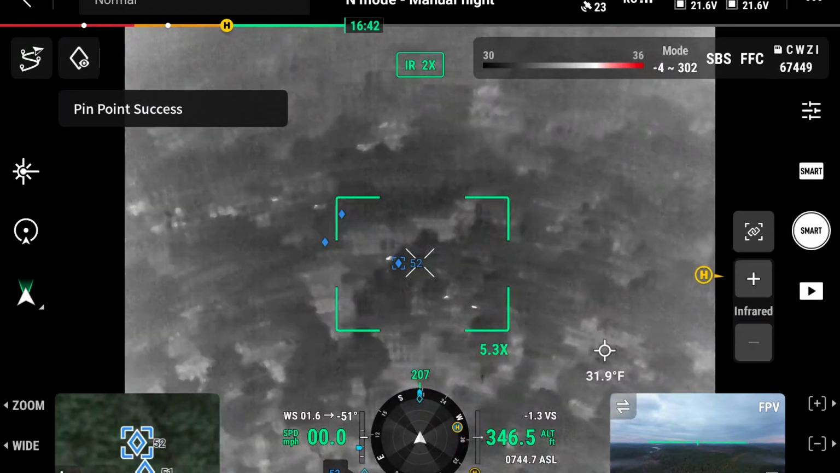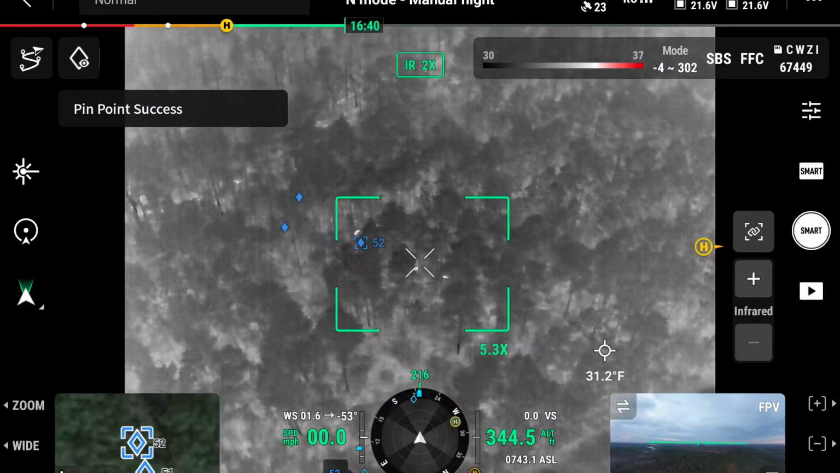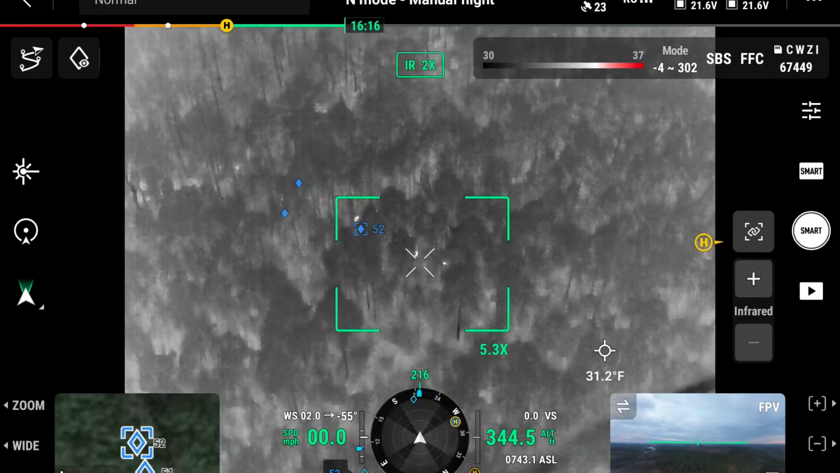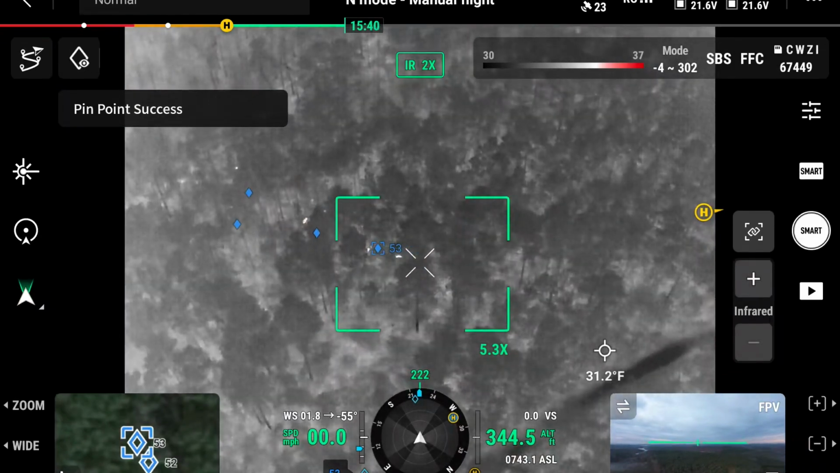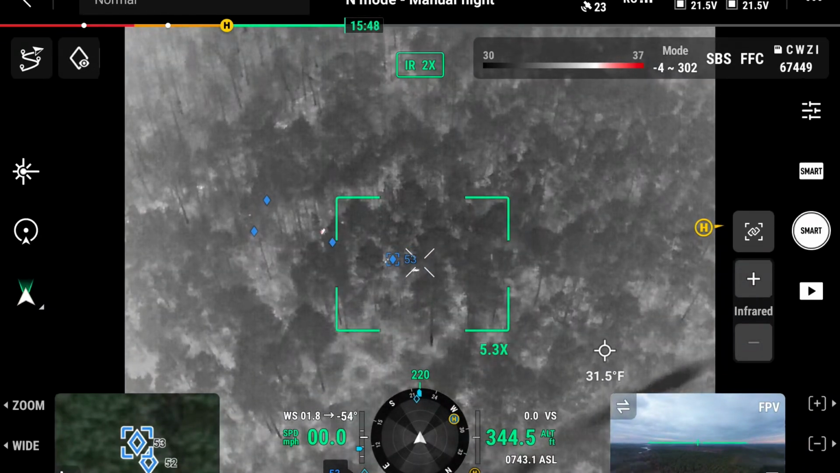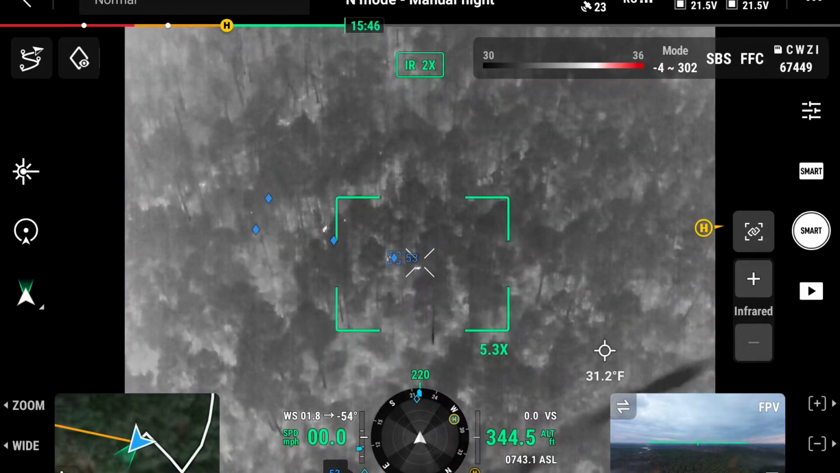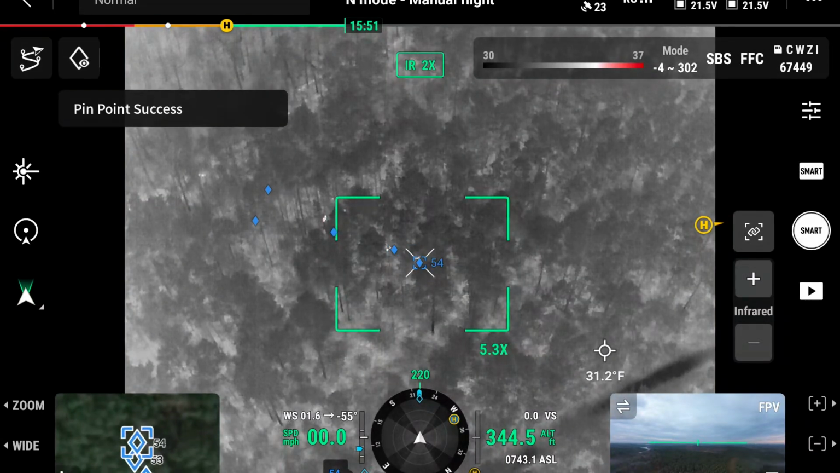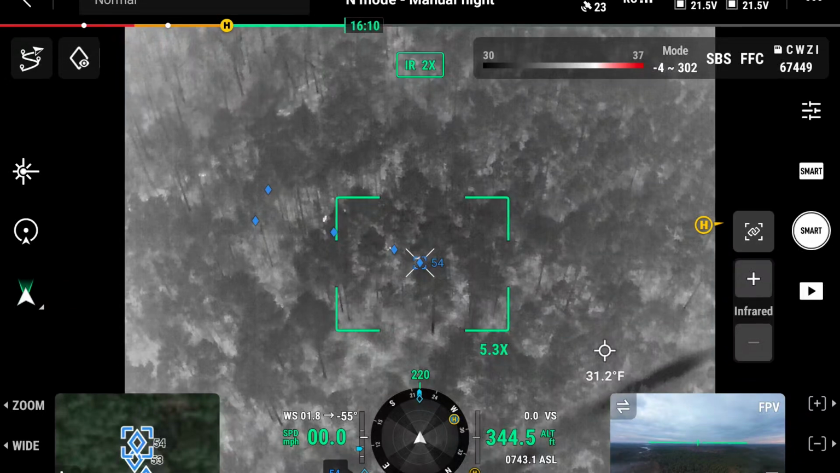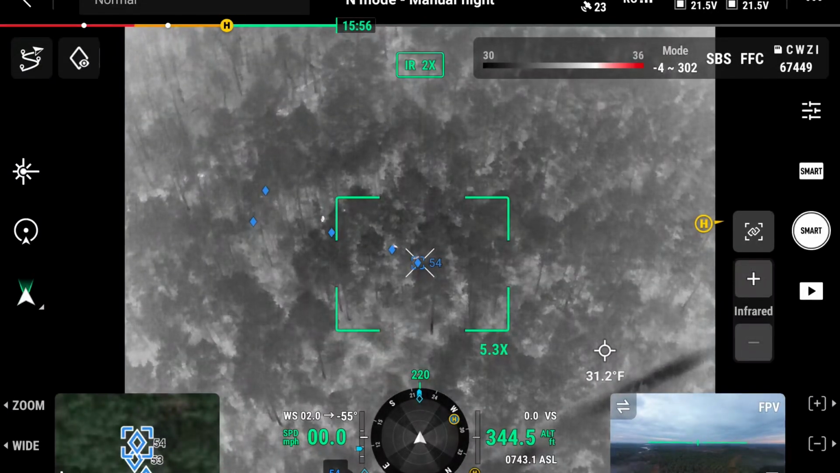Mark. Mark. It's right in that little area. You got this one. We're just going to mark them as they move. I'm just going to try to get this trail. Because when I go through and scout, walking the property after season, I may walk through here.